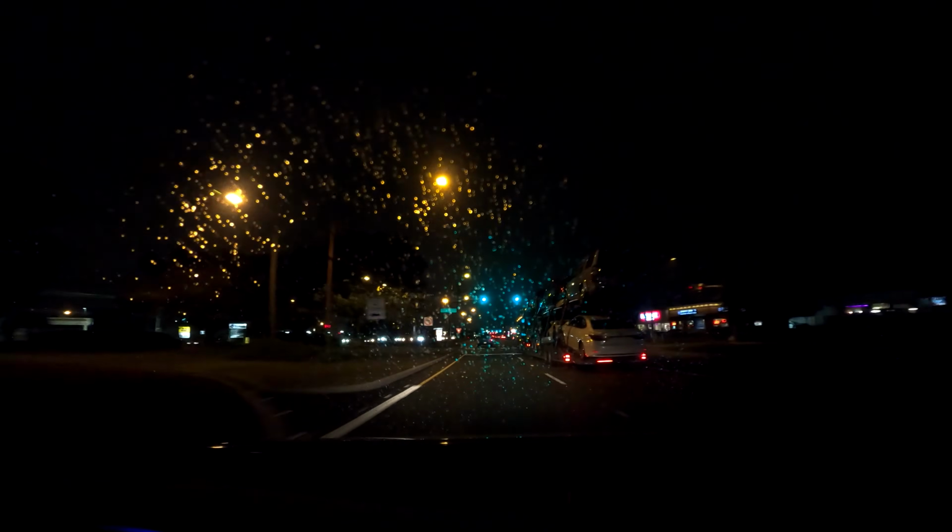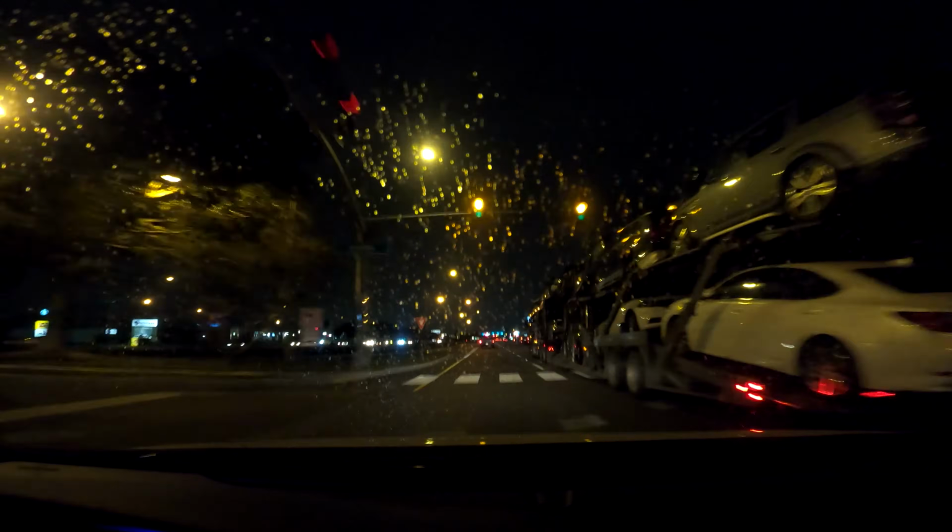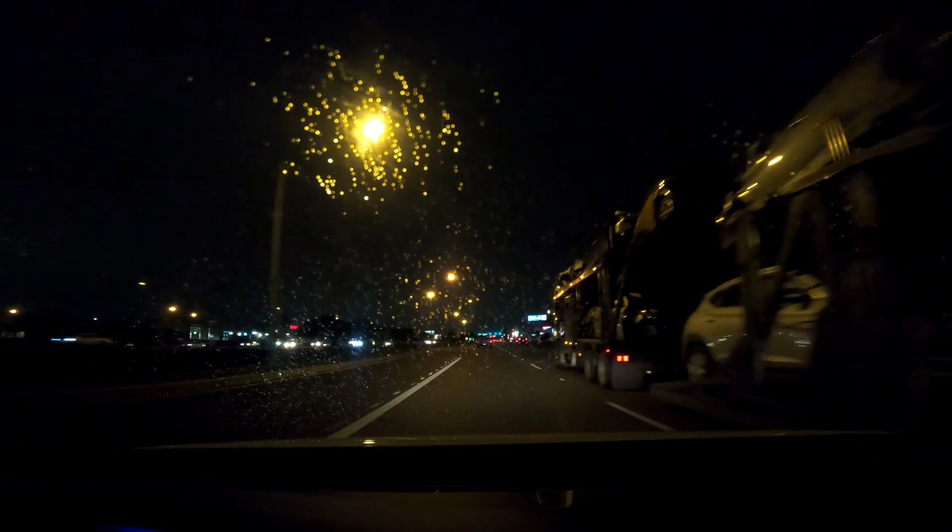Now, since that trip, we bought a GoPro Hero 8 Black, which is what we're filming with right now. And I set it on the Super View mode, which gives a really wide angle just to kind of capture what's on Veterans Boulevard. And the problem with the Super View mode is it compromises the video stabilization. So hopefully this video is not too shaky.